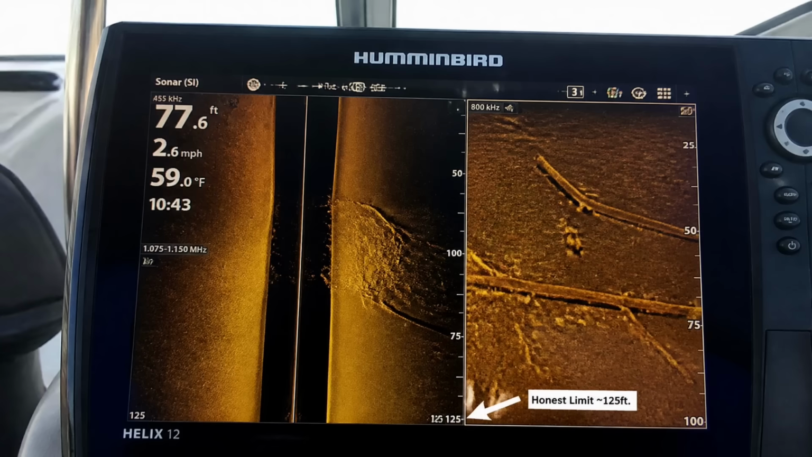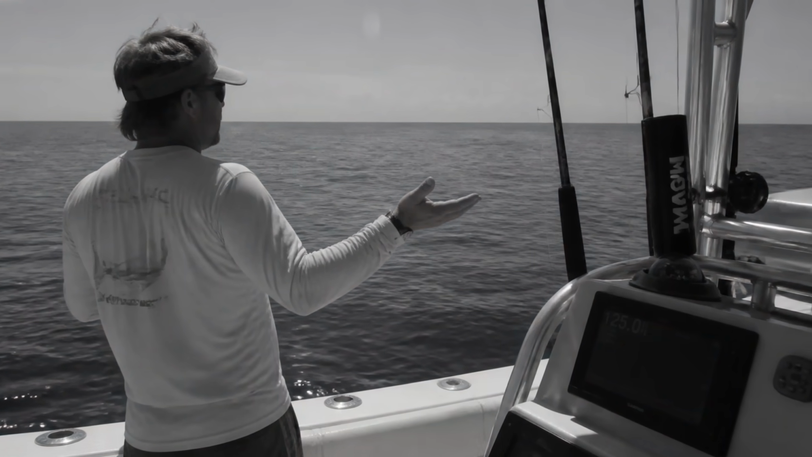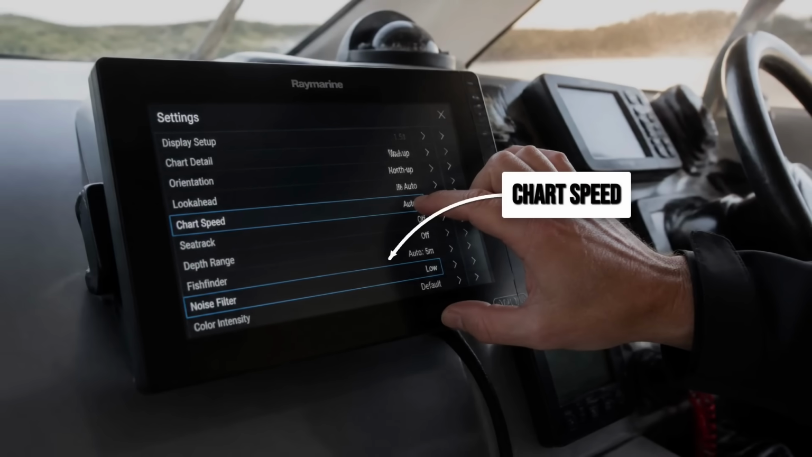Just respect the honest limit. That ultra-high detail falls apart past roughly 125 feet, so don't go expecting miracles down deep. Fourth, set your chart speed to auto and back those filters off.